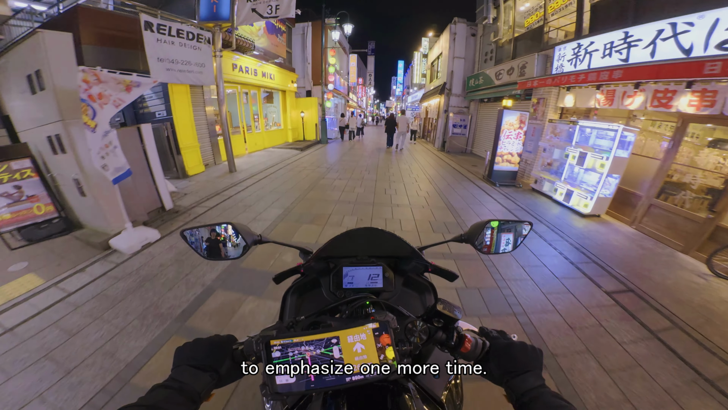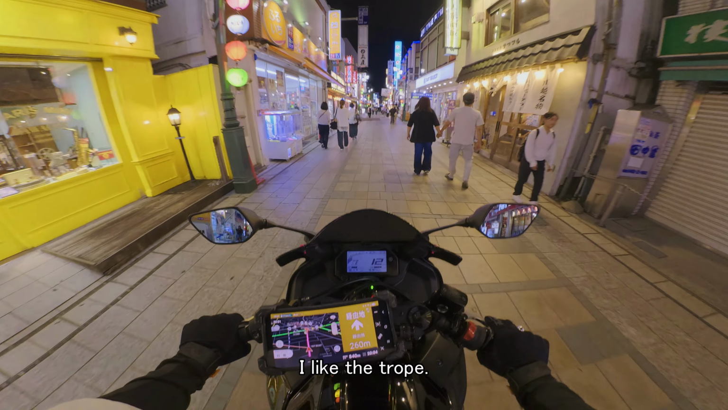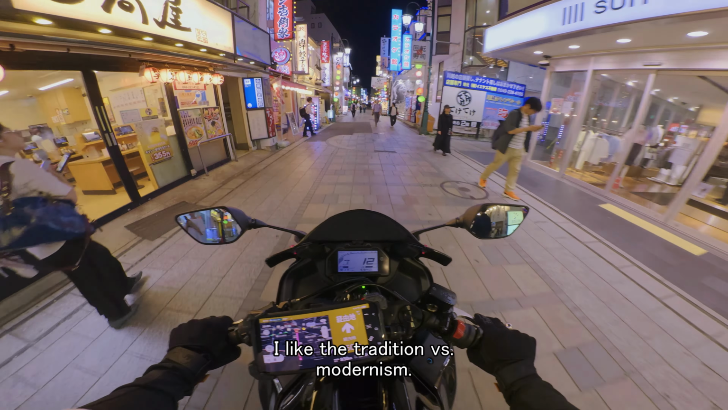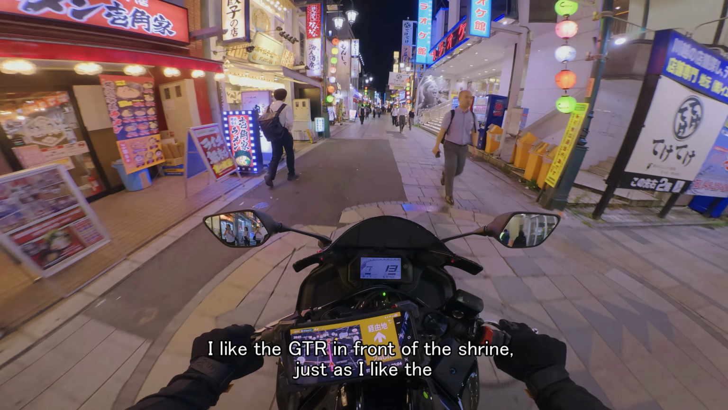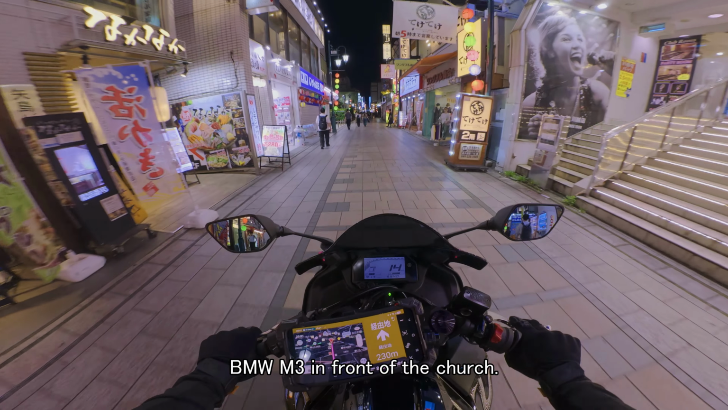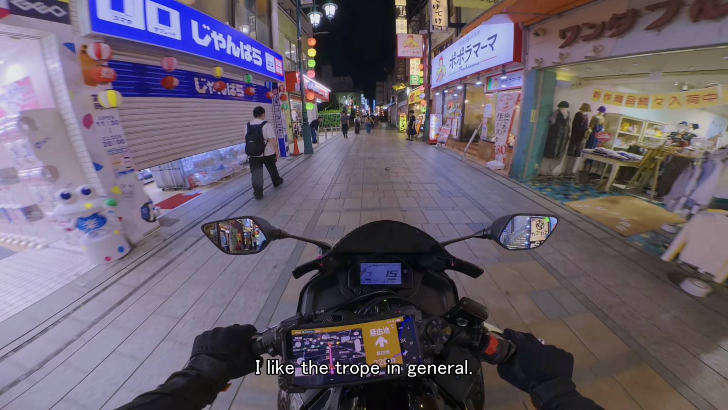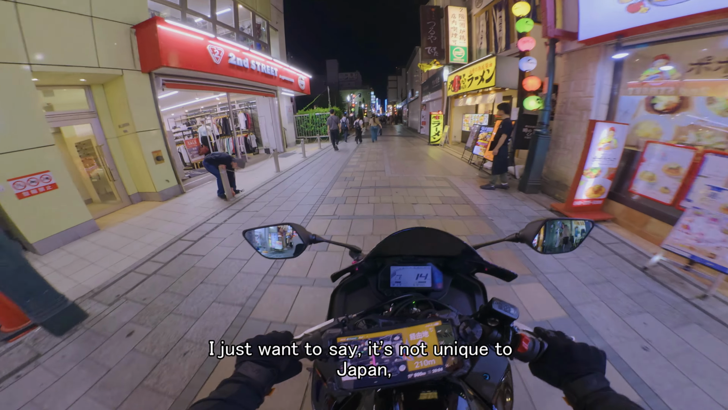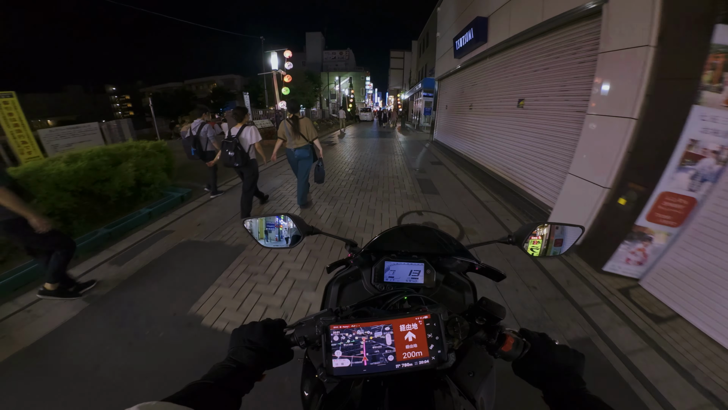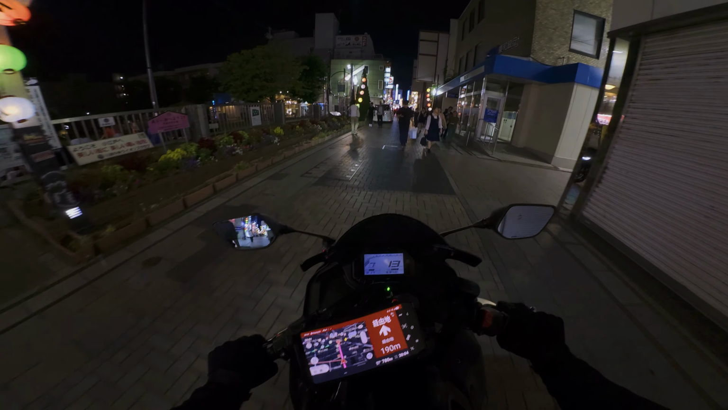Again, to emphasize one more time, I like the trope. I like the tradition versus modernism. I like the GTR in front of the shrine, just as I like the BMW M3 in front of a church. So I like the trope in general. I just want to say it's not unique to Japan. Doesn't matter what anybody tells you. But it is a feature of Japan.